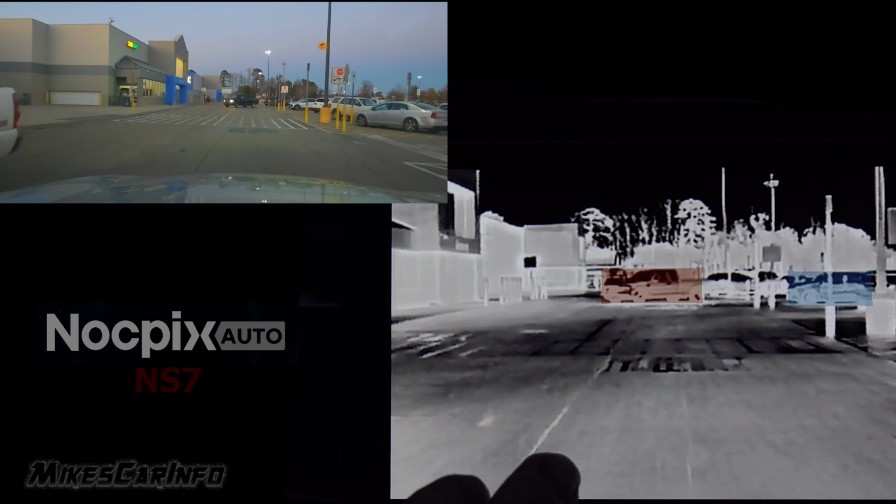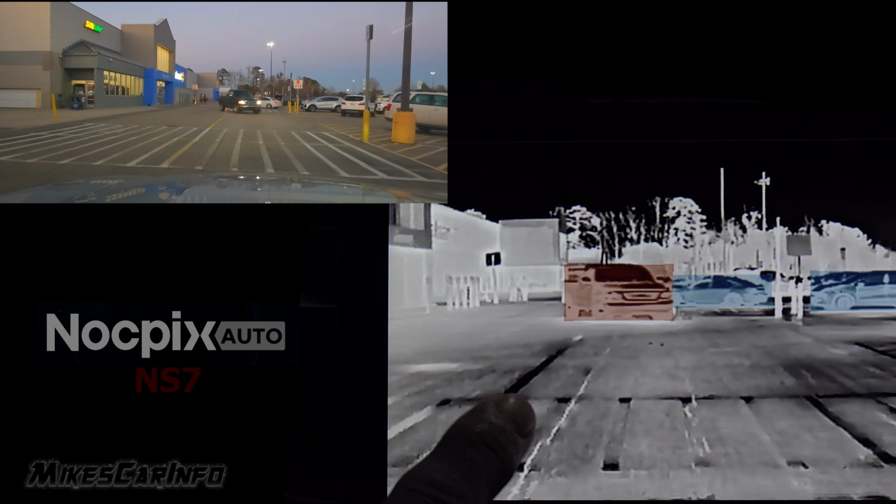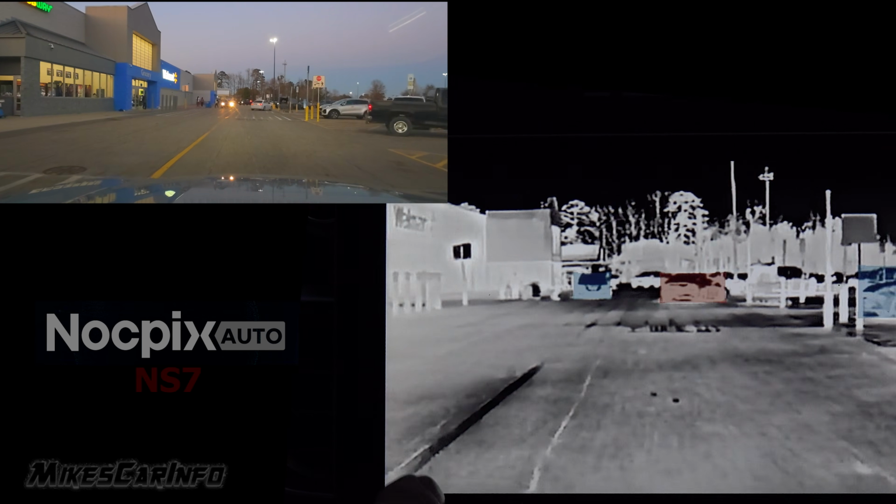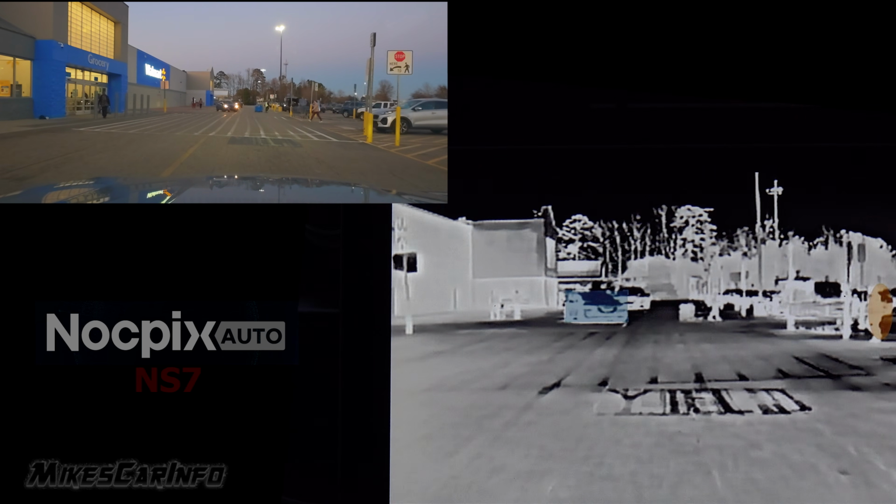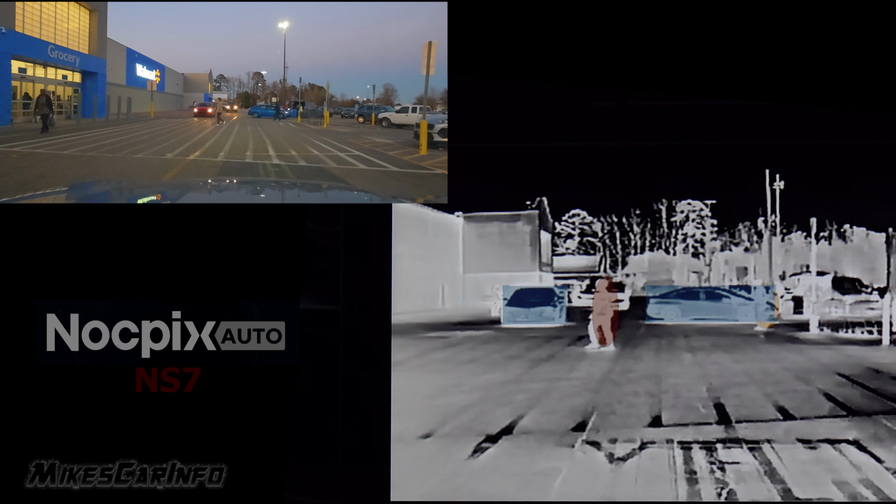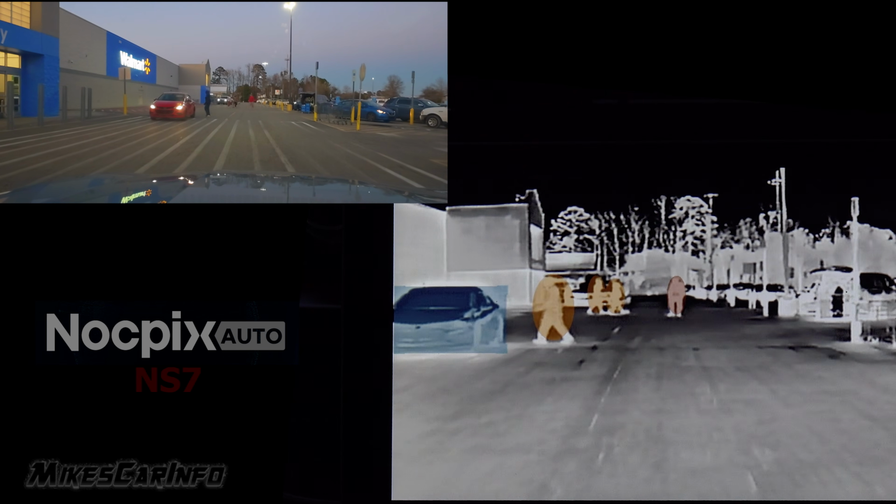Since thermal imaging doesn't rely on visible light, headlights don't affect the view of the thermal imaging. It's able to see pedestrians and things even though there are bright lights in your face. Your eyes can't see them because of the bright lights, but the thermal imaging can pick it up.